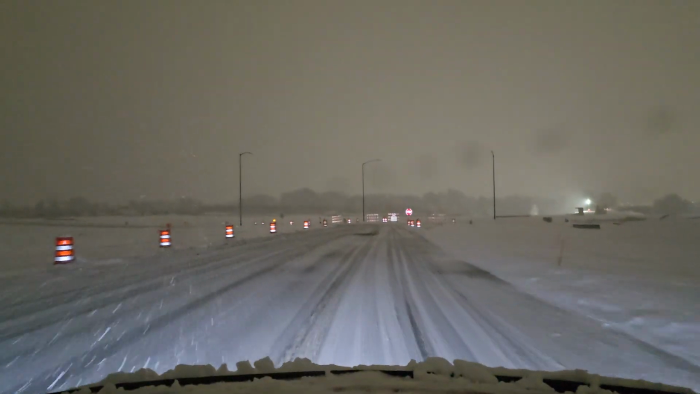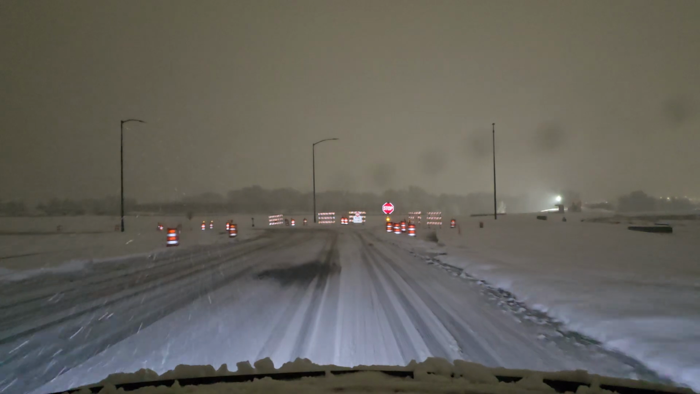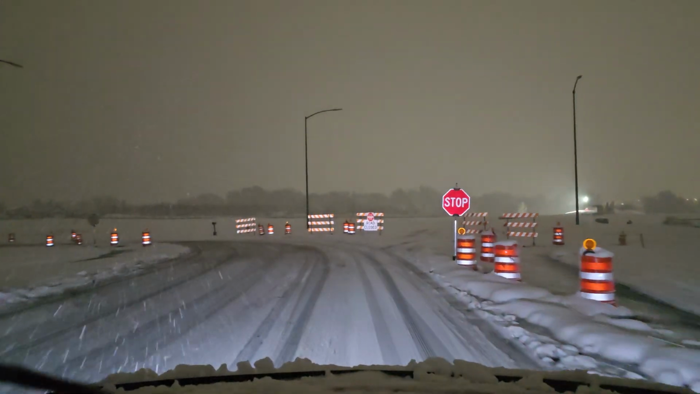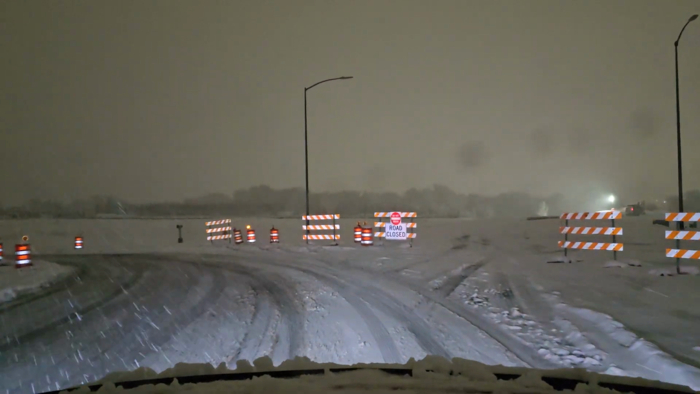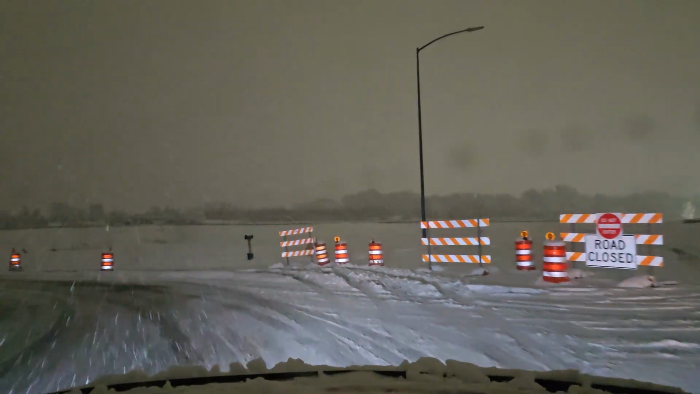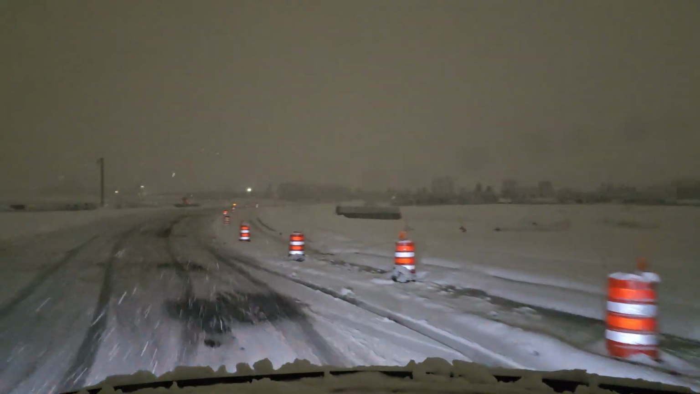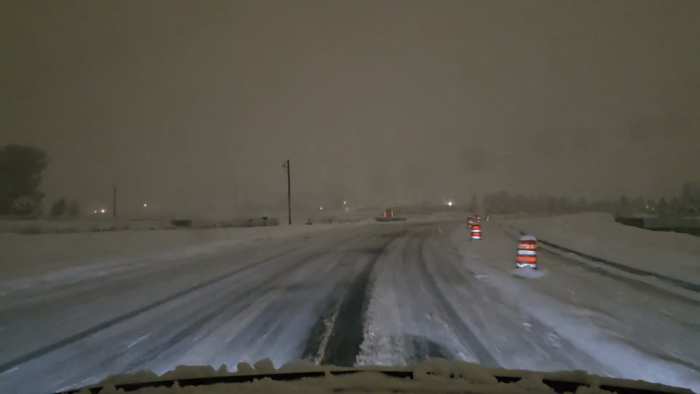So anywho, I'm driving. I turn the heat off, or I turn the vent off. Not the vent, the blower off. So we'll see what happens. I might turn it back on because I am cold. The snow's a little deeper than it looks. On the road, it's not too bad. It's just, you know, you can see some black sticking out right there and right there.